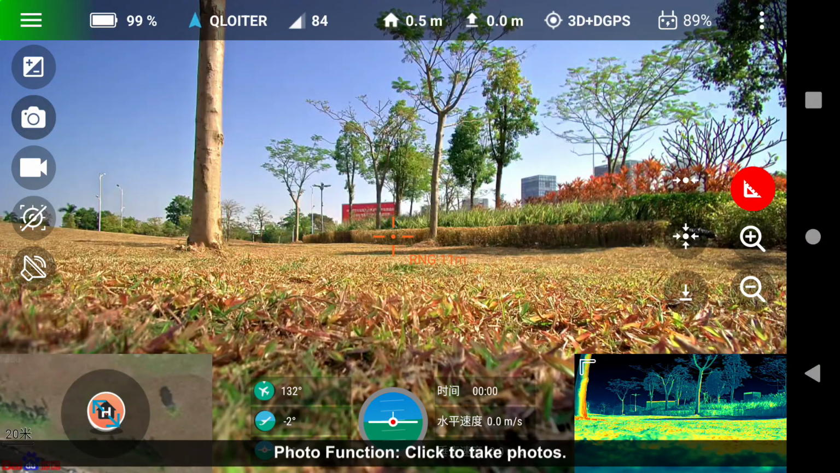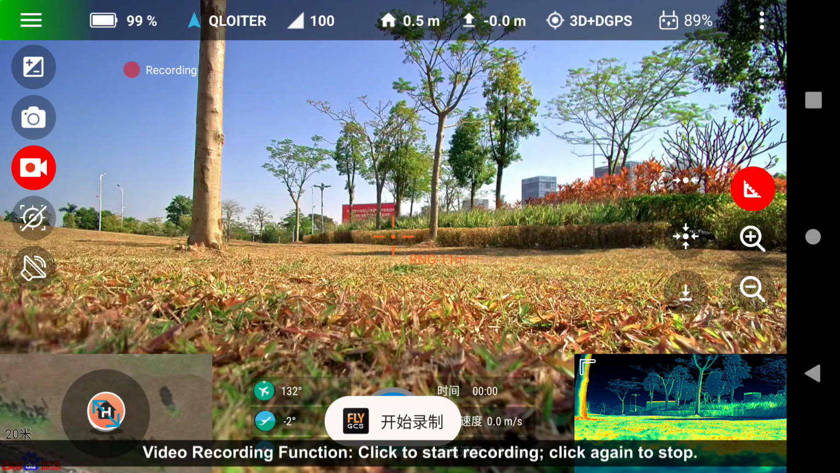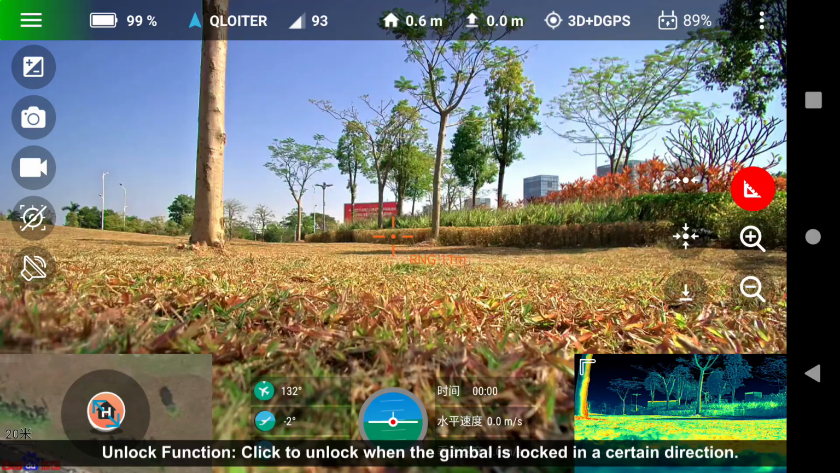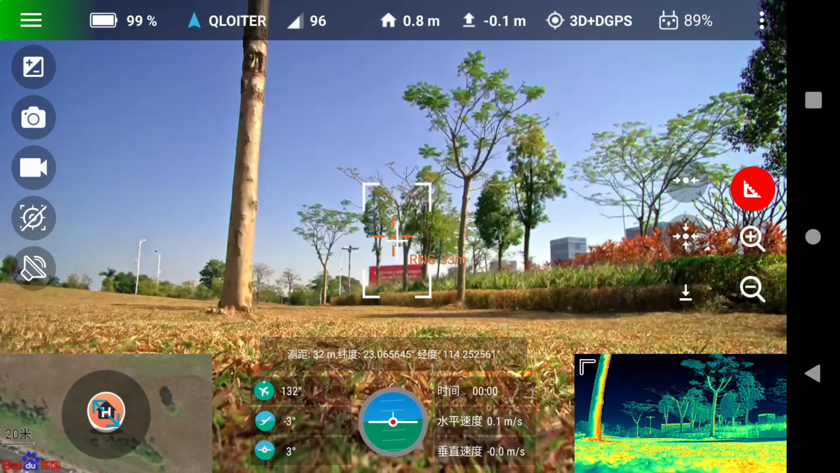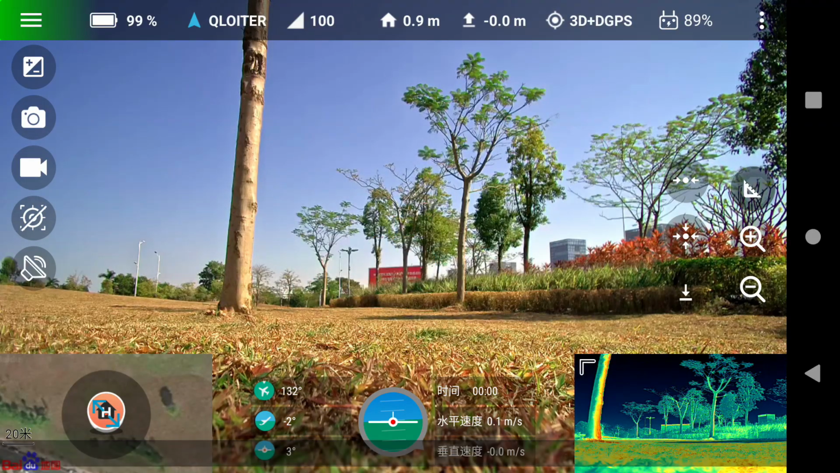Photo function. Click to take photos. Video recording function. Click to start recording. Click again to stop. Unlock function. Click to unlock when the gimbal is locked in a certain direction. Speaker icon. No function added yet.